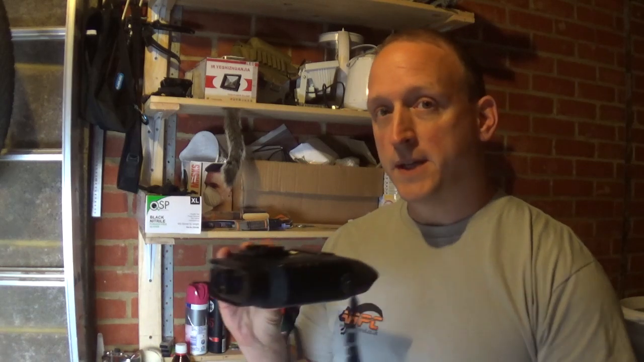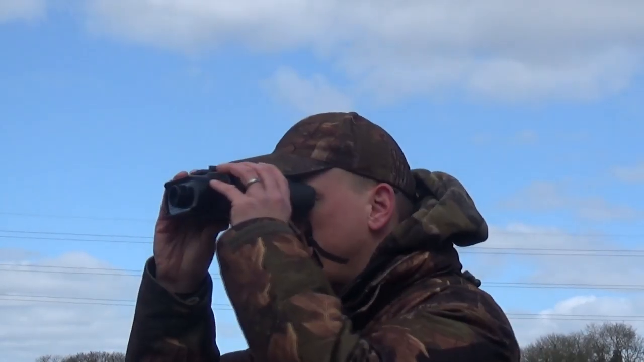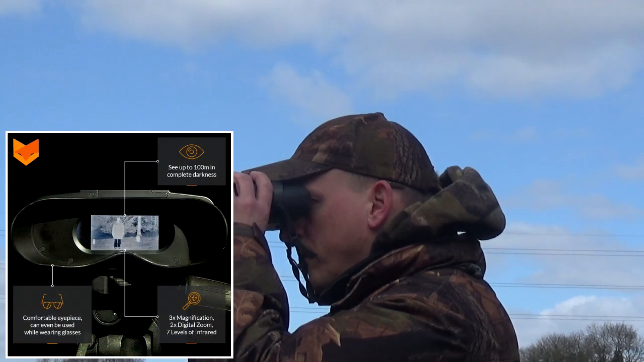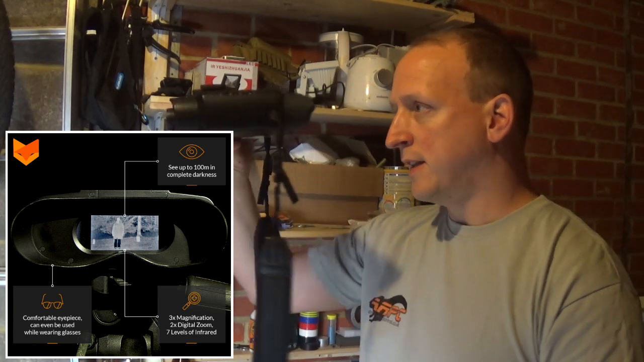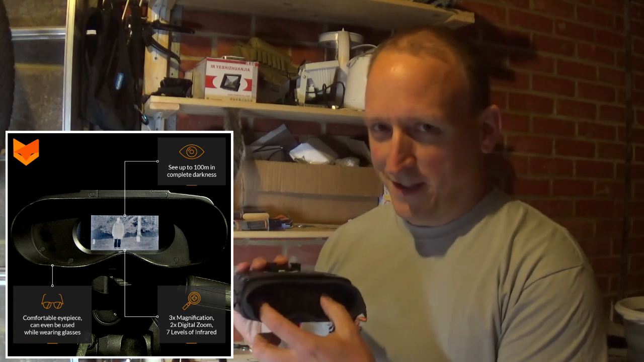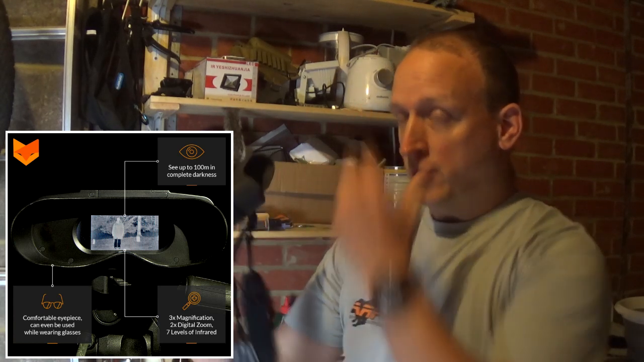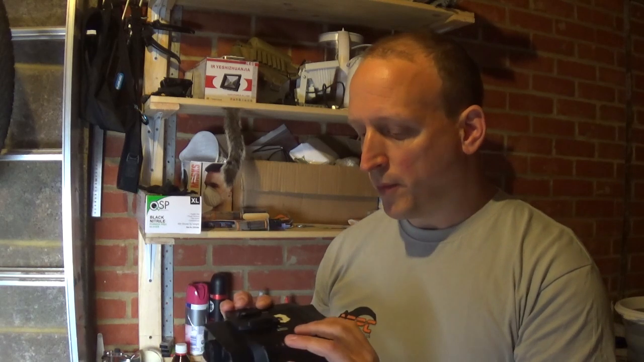3 times base mag, 2 times digital zoom, so when you're using it you can hold it right up to your eyes if you wish, or because it's got a nice digital screen in the back and the image is actually displayed on the digital screen rather than through some optics, you can hold it off your face like this and you can scan around. The only drawback with doing that, there's no brightness level on here, so you can't adjust the level of brightness, so you tend to get a bit of glow on your face. And if you're shooting at night and it's fairly dark, once you start looking through there you do get a little bit of a dazzle the first time you use it. It's not a problem though.